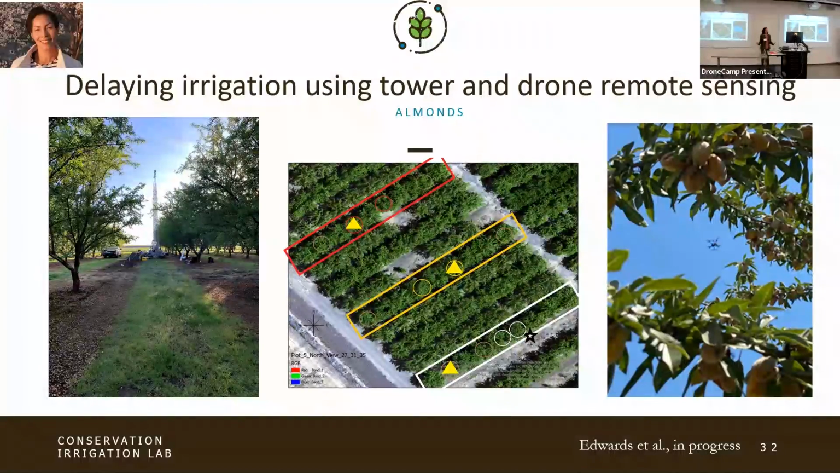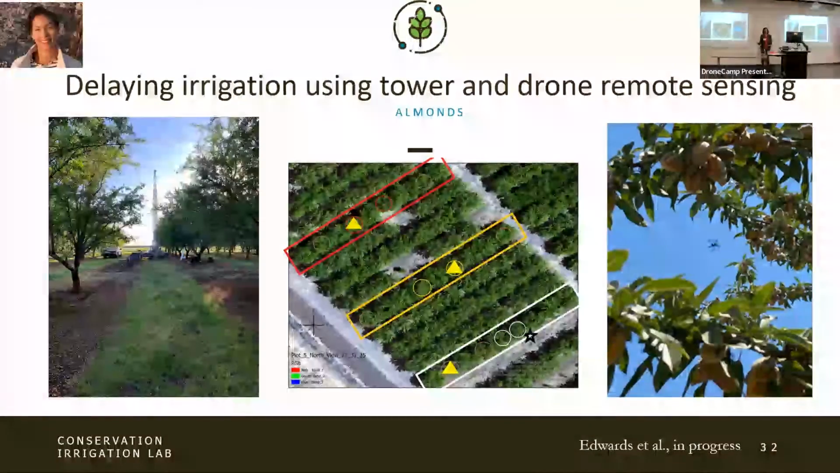And there are measurements that can be taken, particularly stem water potential, to aid in this information. But that is a tough measurement to take. It requires a lot of labor. Growers aren't really doing it, so we have low adoption. So we were wondering if a drone could maybe provide another alternative to that measurement.